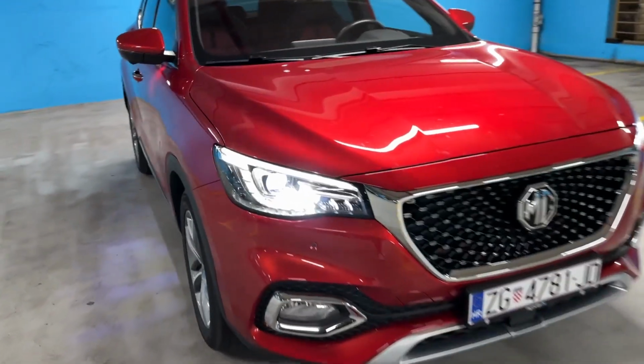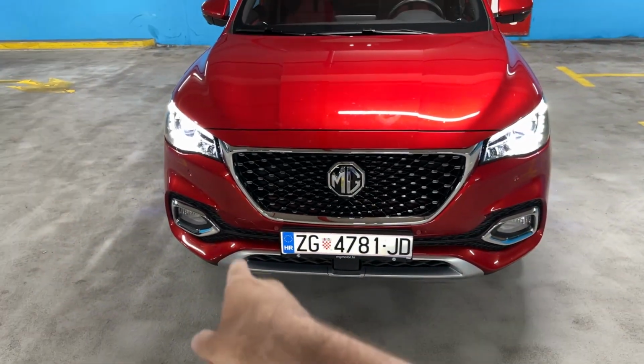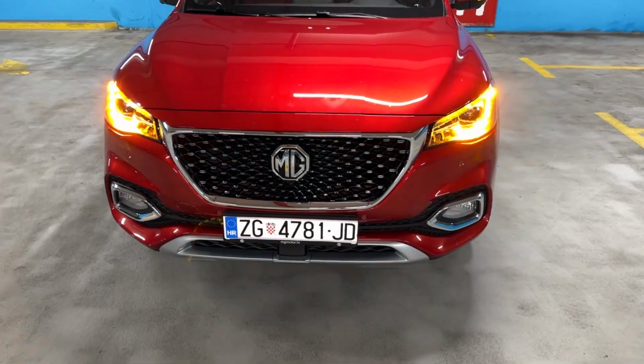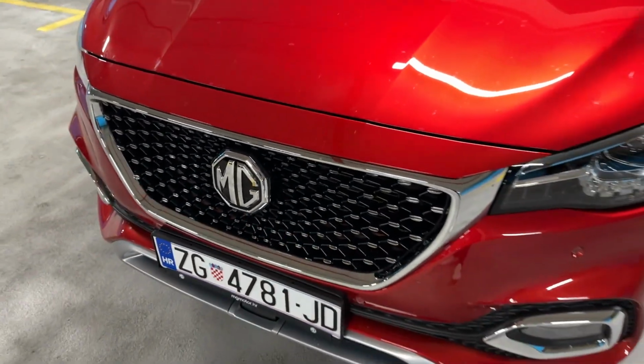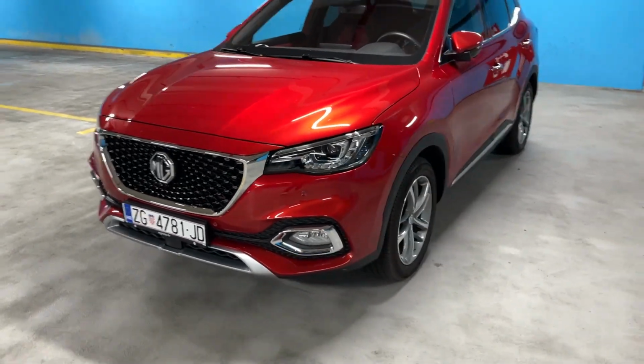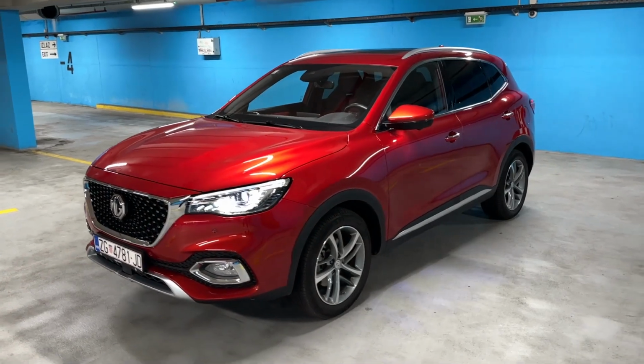So you can spot the LED lights. You also saw the dynamic indicators, chrome edges of the fog lights, and then the grille itself has chrome inserts as well. Massive MG badge. And let's unlock the car once again. Now you saw the dynamic indicators.